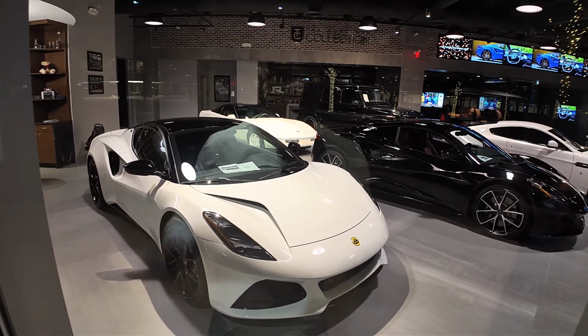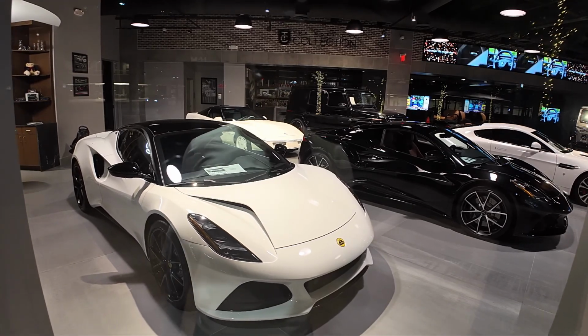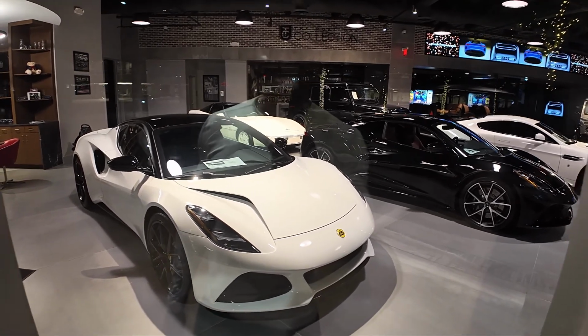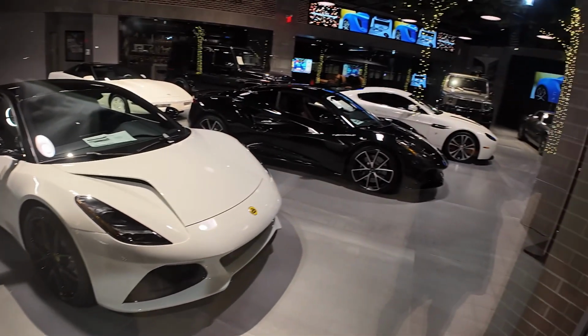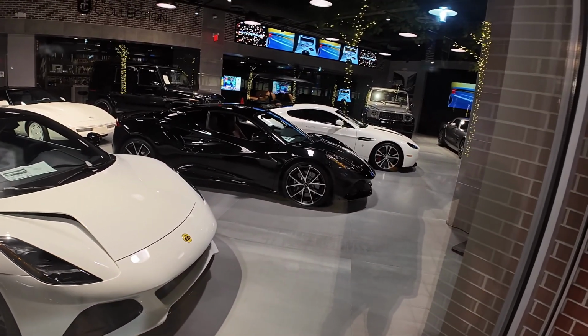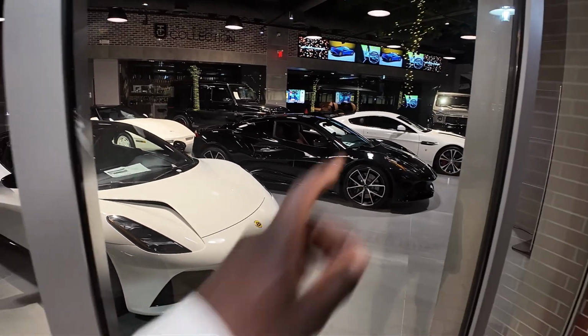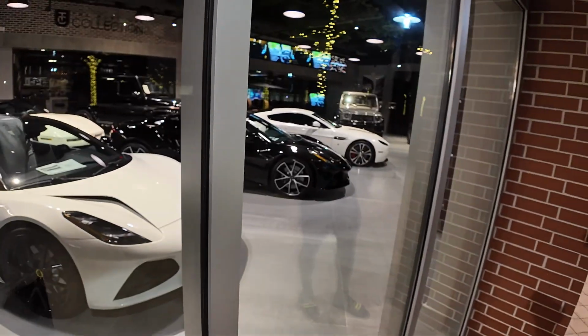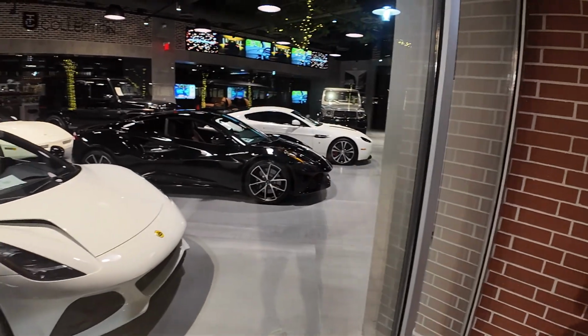I don't even know all of them. All I know is C7, C8. I know the C6. So it might be a C4 or C5. But yeah, that SLS is hard. Then you got two G wagons in the back. Yeah, I think that's the V8 Vantage, but with the race hood. Oh, you can do that. Yeah.